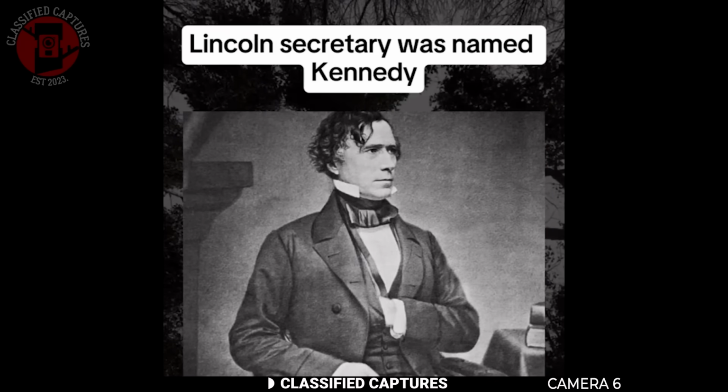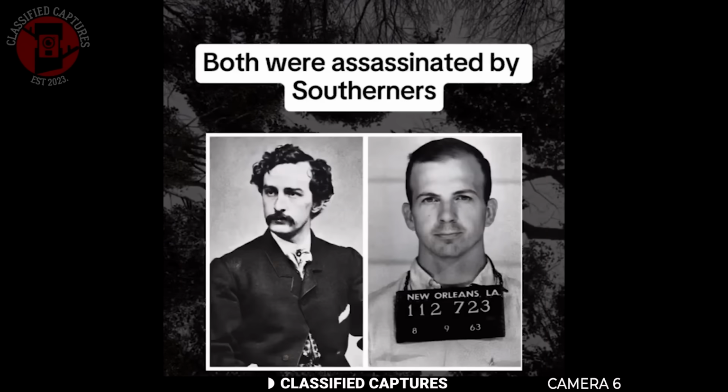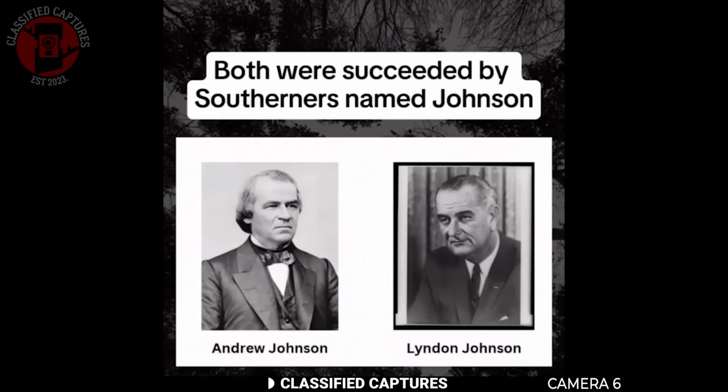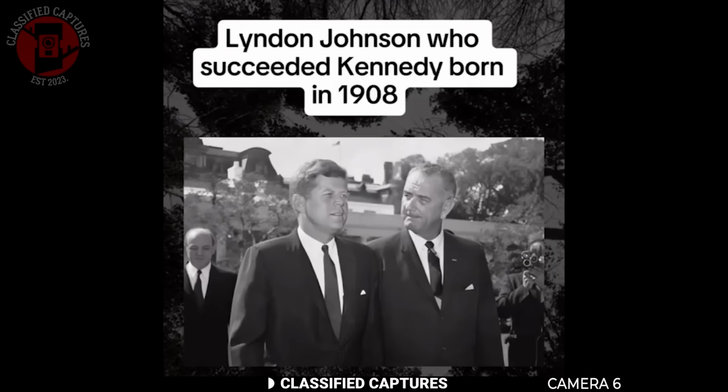Lincoln's secretary was named Kennedy. Kennedy's secretary was named Lincoln. Both were assassinated by Southerners. Both were succeeded by Southerners named Johnson. Andrew Johnson, who succeeded Lincoln, was born in 1808. Lyndon Johnson, who succeeded Kennedy, was born in 1908.